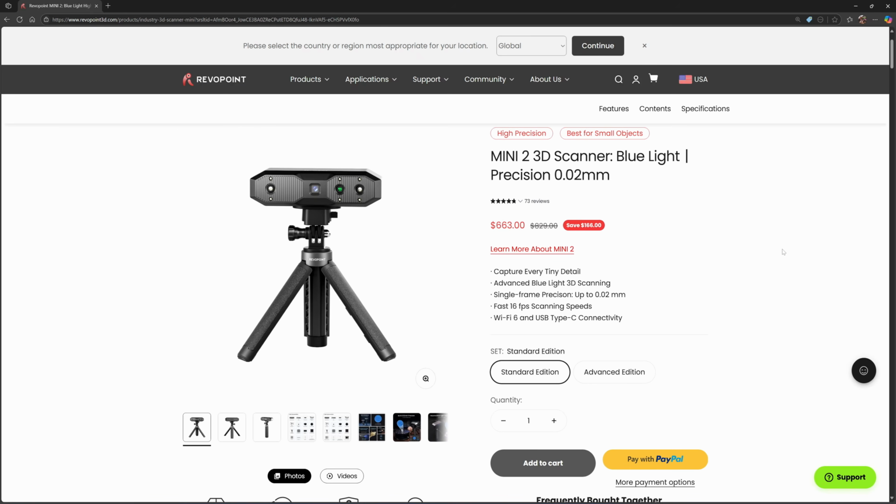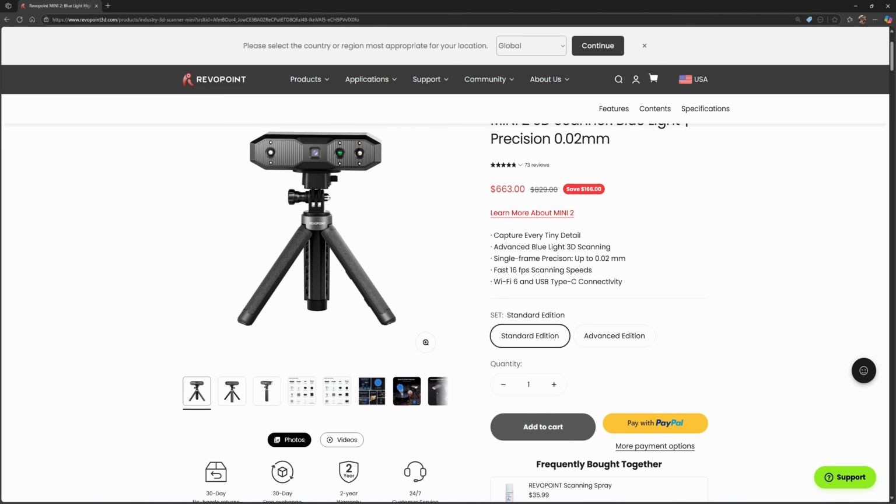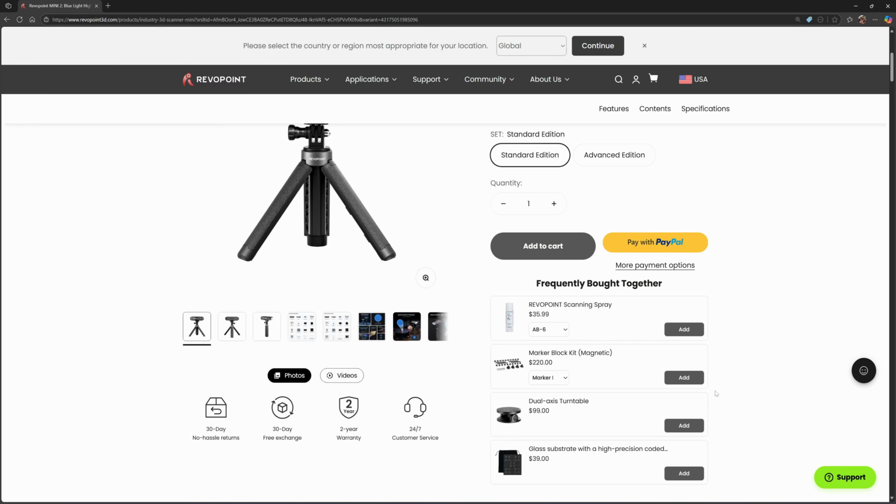Okay, so the viewer never told me why he chose to use the Mini 2 for making this 3D scan. And from the RevoPoint website, it costs $663 US. If you look at the single frame precision, it's 20 microns. So it's a very high precision 3D scanner, one of the highest that I have seen from this specification. Okay, let's roll down a bit.